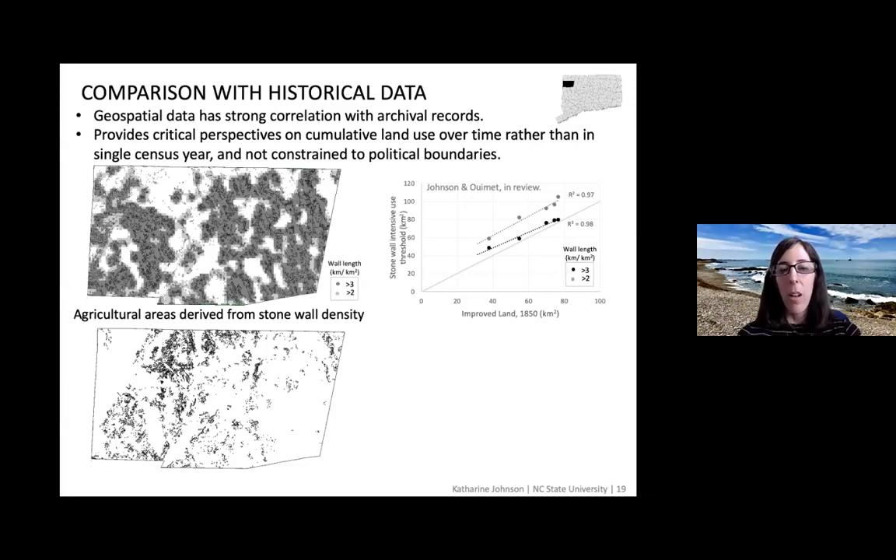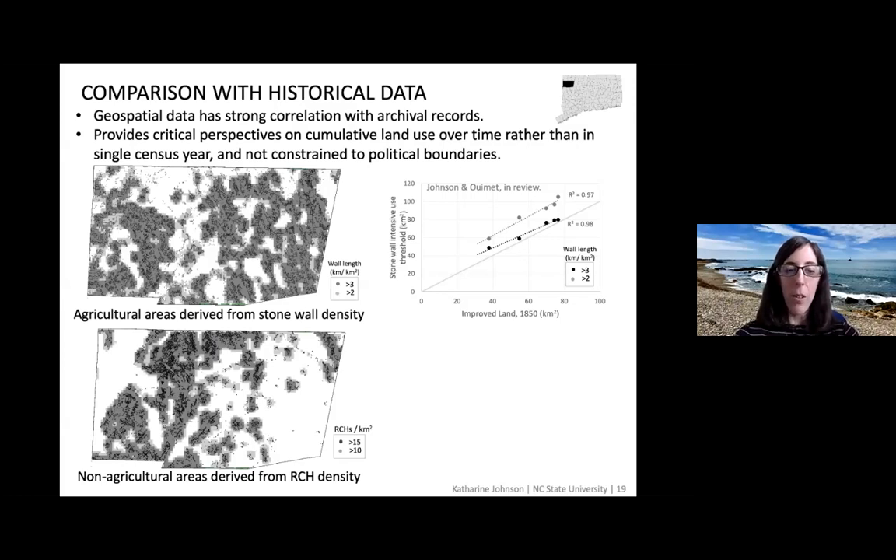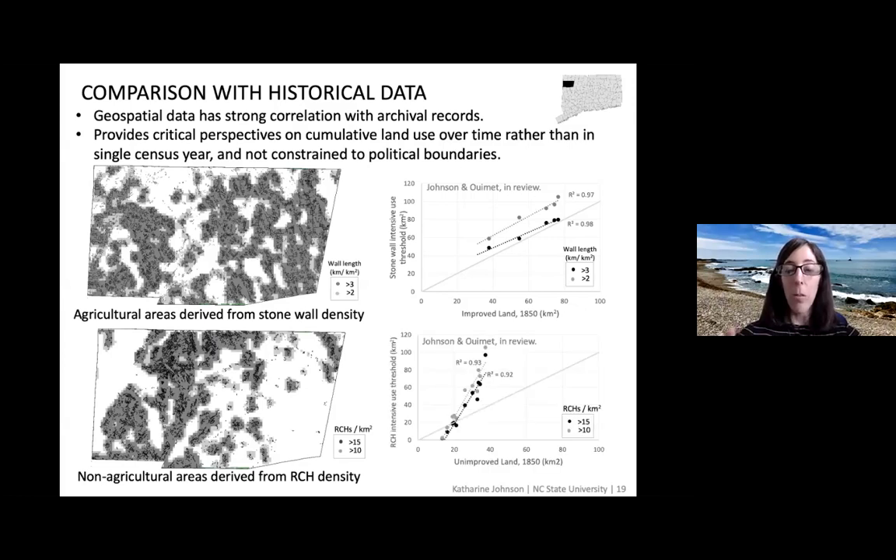And then if we do the same thing for charcoal hearths, areas where there are greater than 15 charcoal hearths per square kilometer or greater than 10, and then compare that to unimproved land, we also get fairly high R-squared values. So this is basically saying that these relict land use features are very good proxies for reconstructing past forest cover and kind of looking at how it relates to this archival data and kind of proving it right.